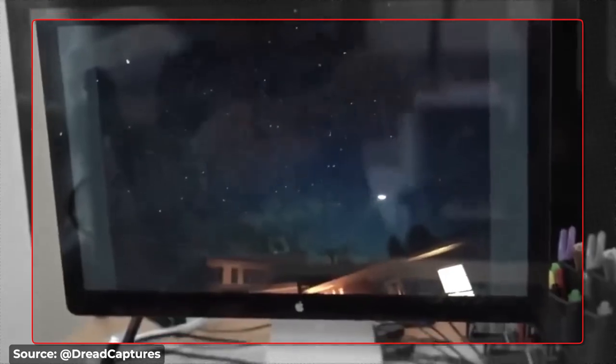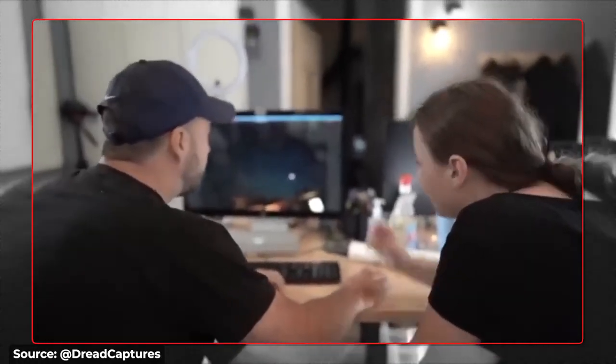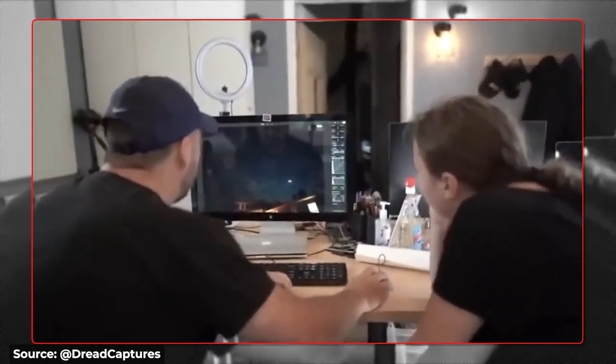And let me tell you, this isn't your average shaky, blurry, I think that's a bird kind of video. No, this one is clear as day and shows a circular object with a spotlight shining out of it. Like, what the heck is that thing?